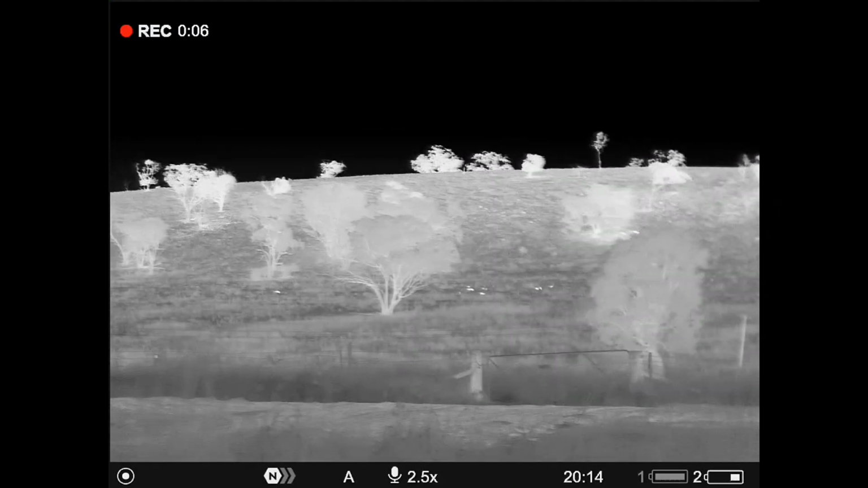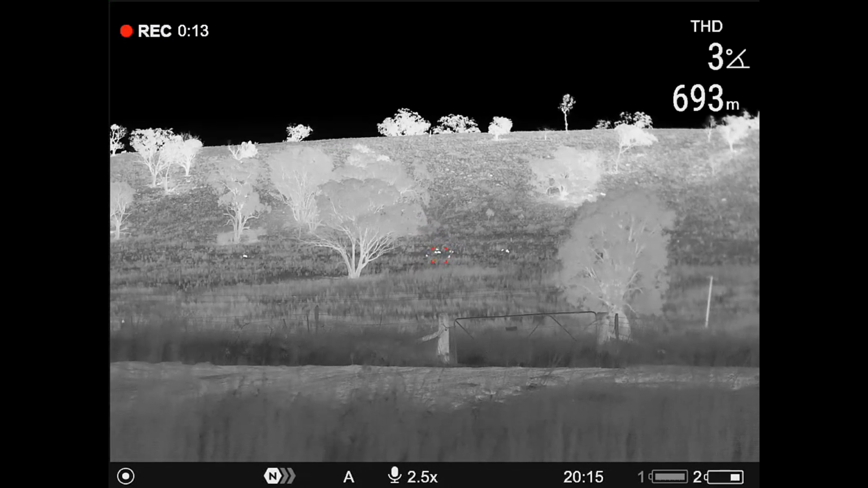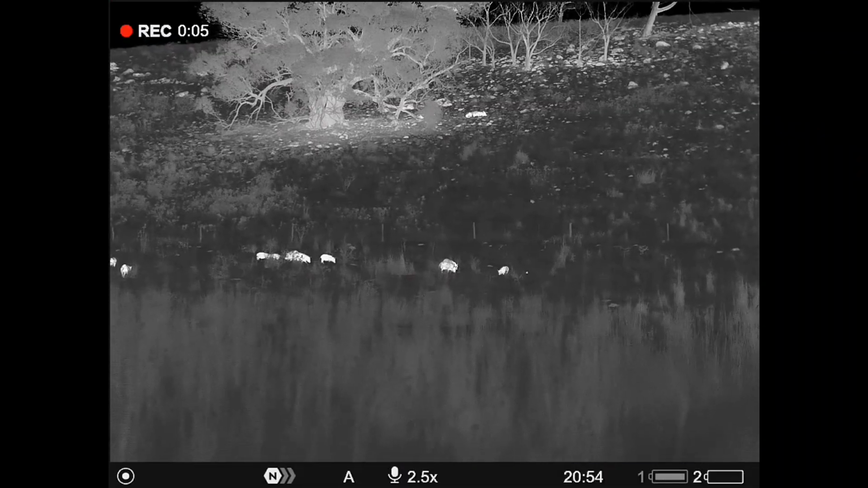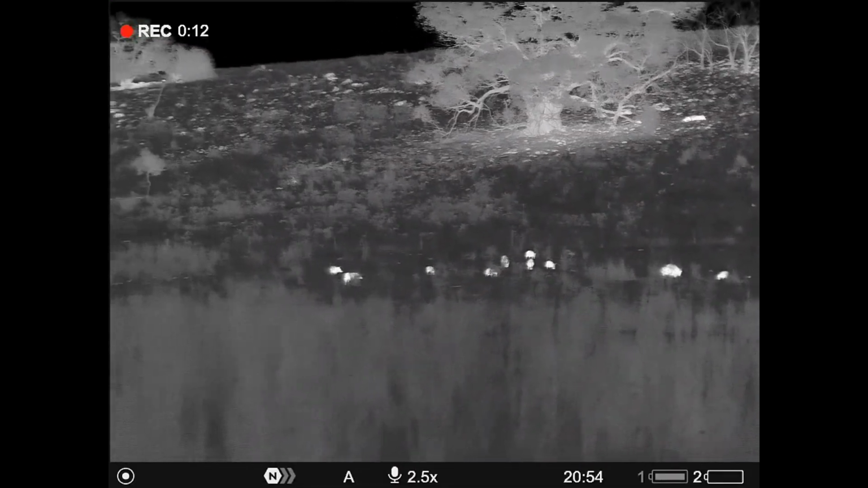That's a reasonable sized mob of pigs over there on that hillside. 700 metres away. Might have to head that direction. That's what we're looking for. Oh, cranky boar there in the middle. He's just ripped one into that little pig.